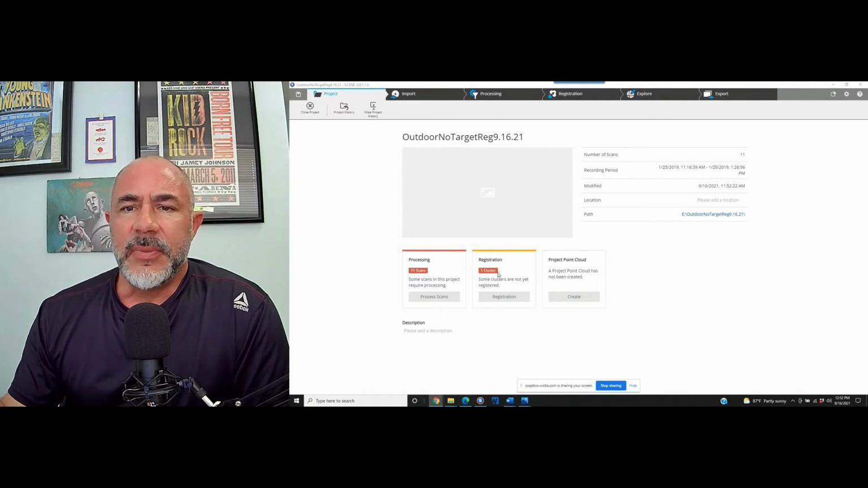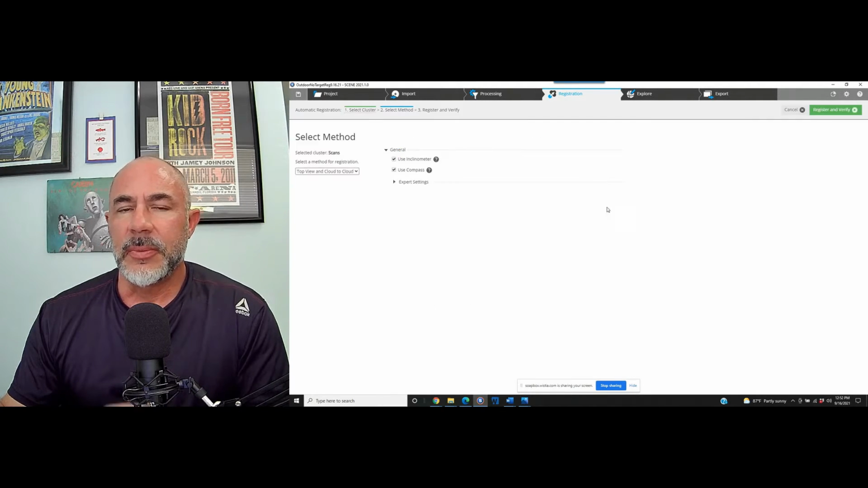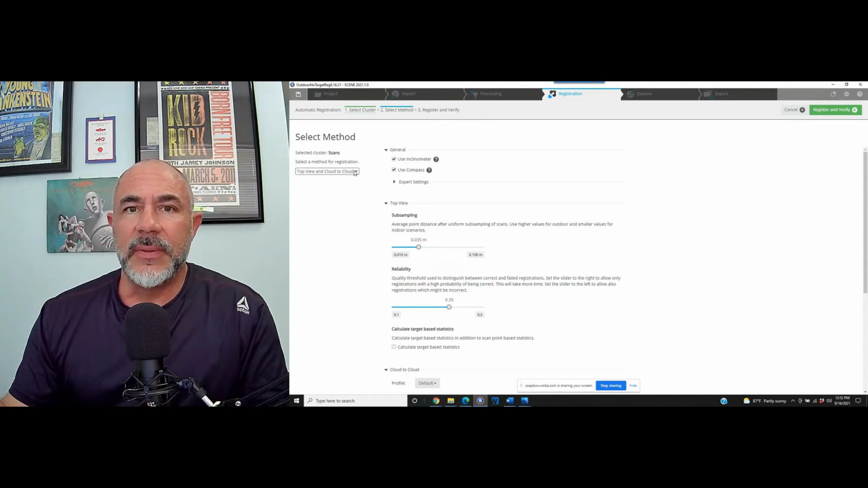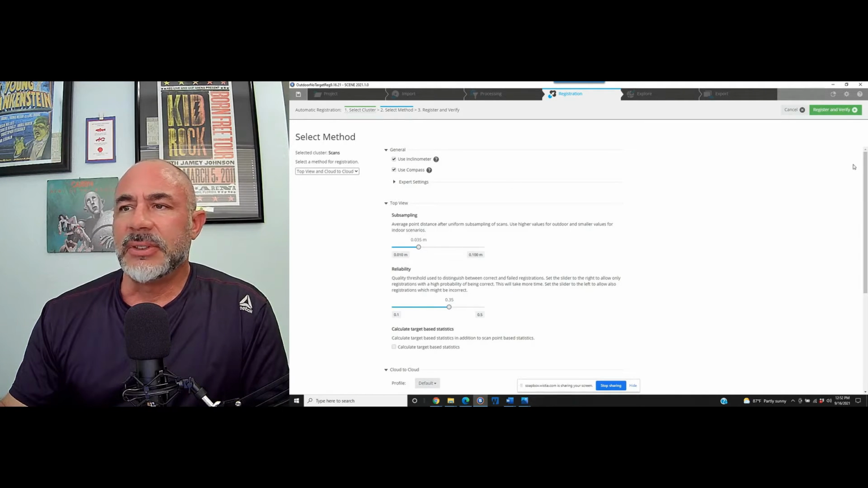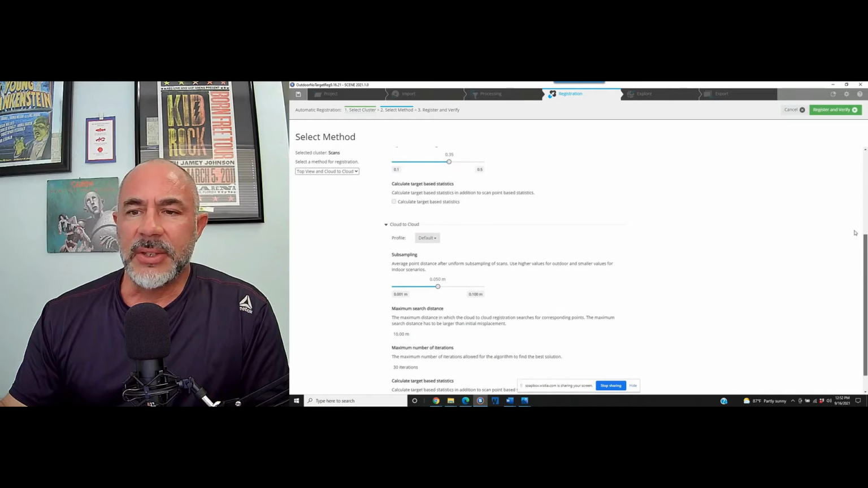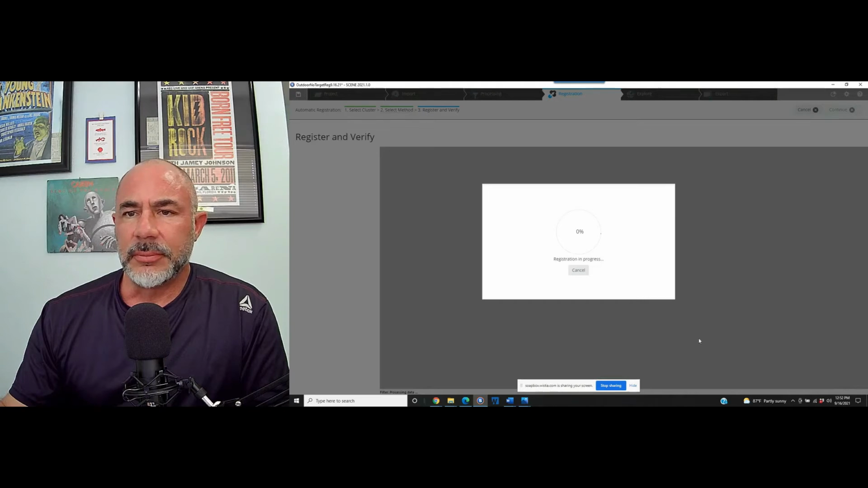We've got 11 scans, and we are going to, as I said, not pre-process with any sort of target. So we're going to jump straight into registration. In the center of the screen here, you see perform automatic registration, which we're going to choose. The default method of automatic registration is going to be top view and cloud to cloud, which I described earlier. The default settings, we can go ahead and just leave those as they are. Up in the right-hand corner, register and verify.